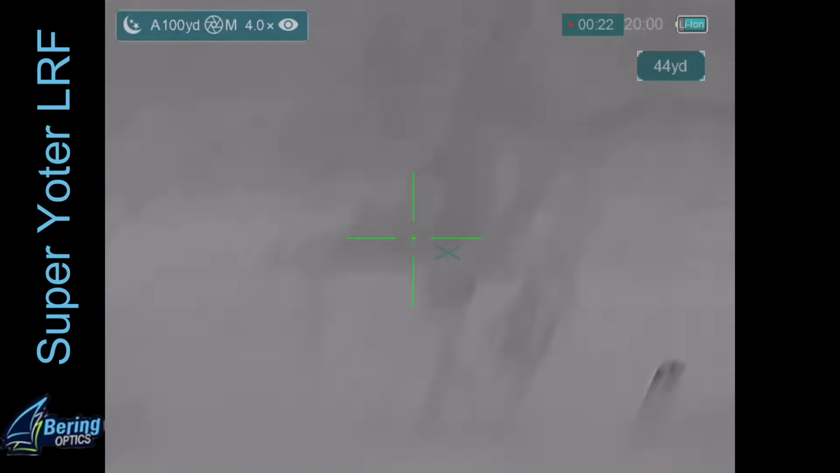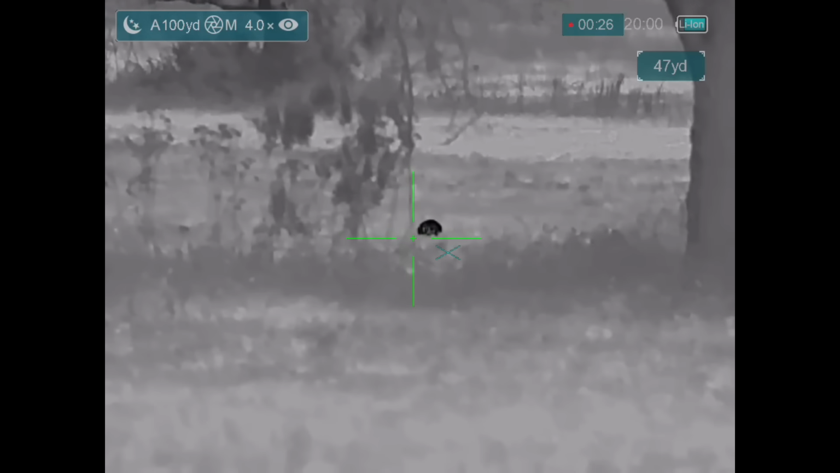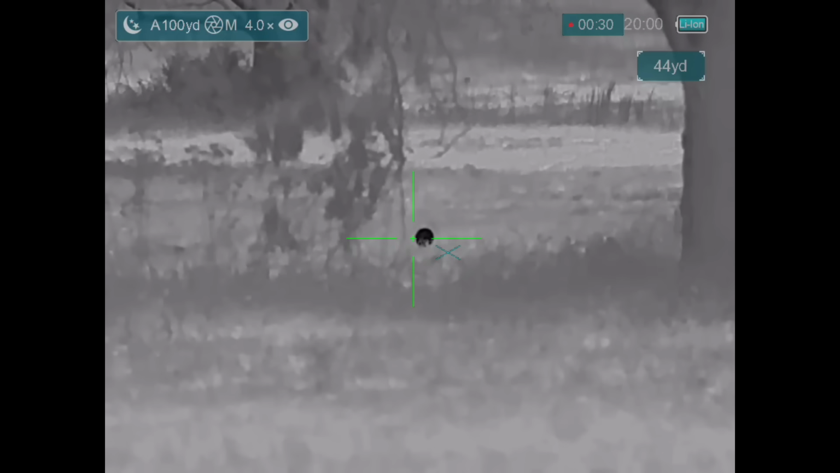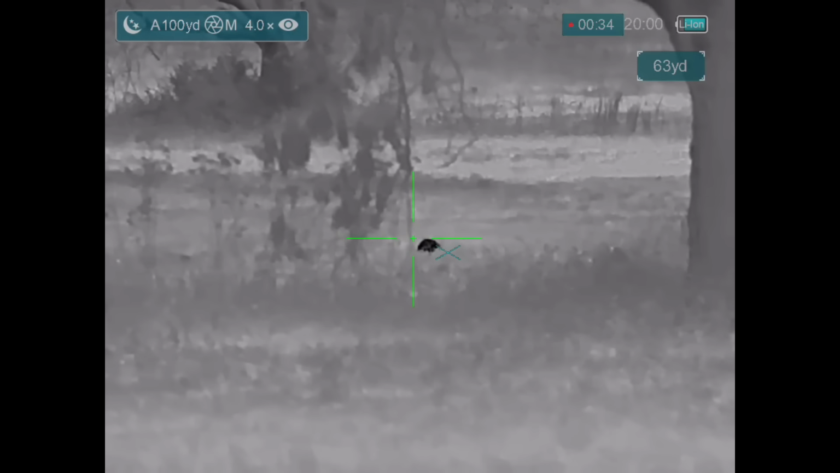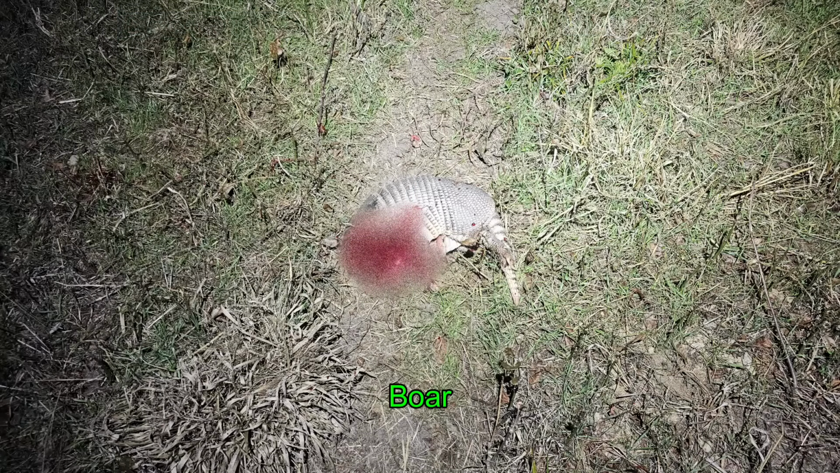And then the last armadillo of the evening. Bringing the total to 5.